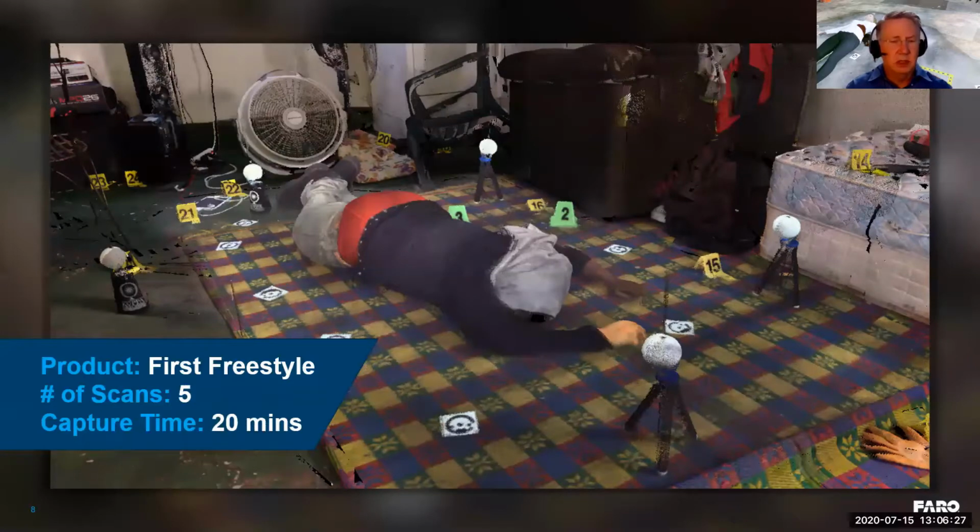This is another scan that I worked on. This is a homicide scene, obviously. And same thing, it was 5 scans, and it was about 20 minutes to capture this data. Now you'll notice that to capture around something like a body, you have to pay attention. You want to go low, you want to go high, you want to make sure that you get in any voids to make sure that the body is captured correctly.